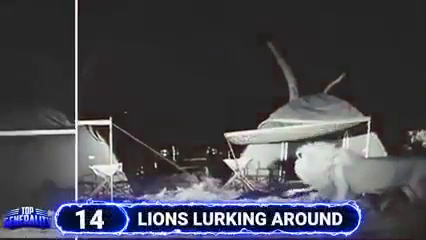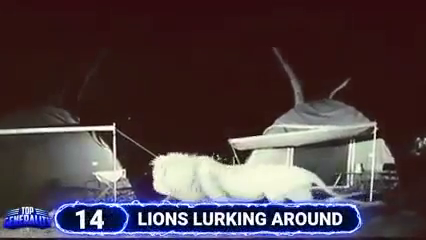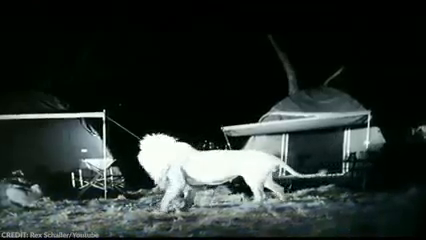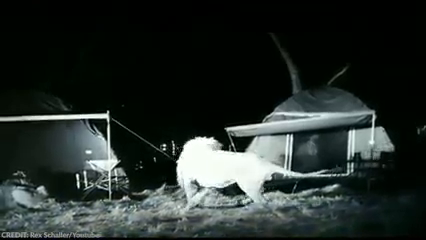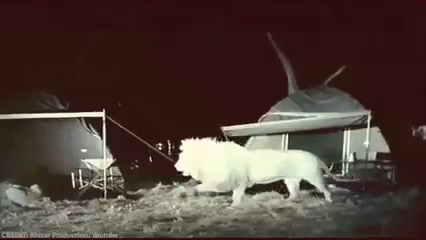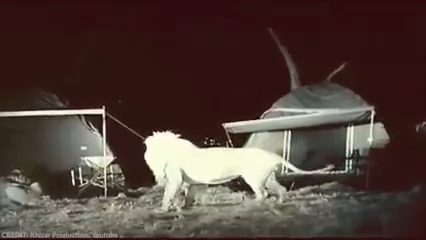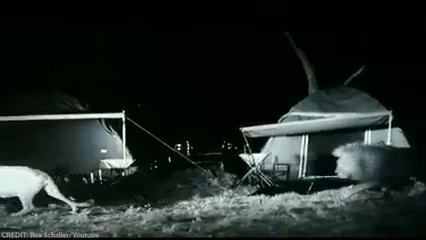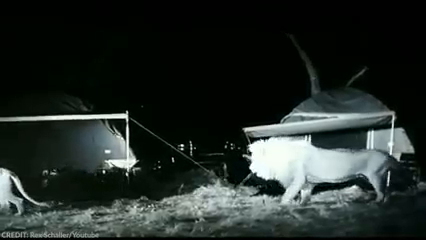Number 14. Lions lurking around. When you're camping, it's common to be prepared for bugs or mosquitoes. And a bear spray also wouldn't hurt if you'll be going somewhere with bears. But what if instead of bears and mosquitoes, you encountered some curious cats? Not just ordinary cats, but the kings of the plains themselves, the majestic apex predators, the lions. Do you think a mere tent will be able to protect you from these fierce hunters? Well, it seems that it's quite effective.